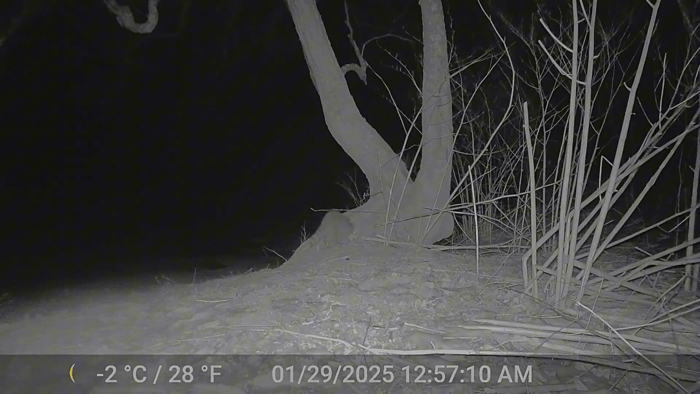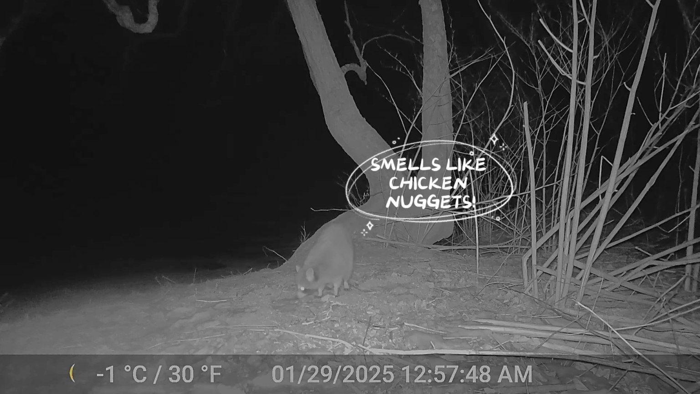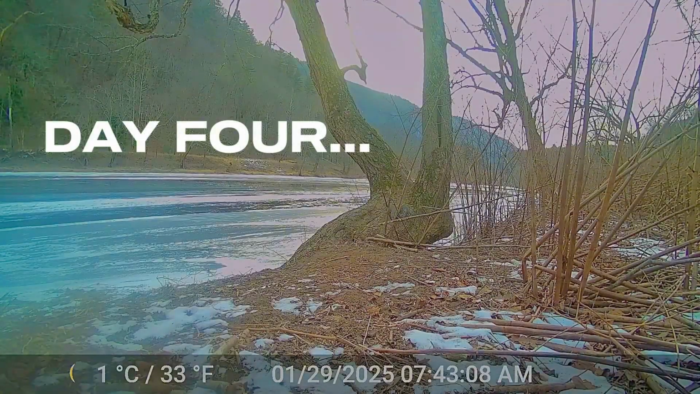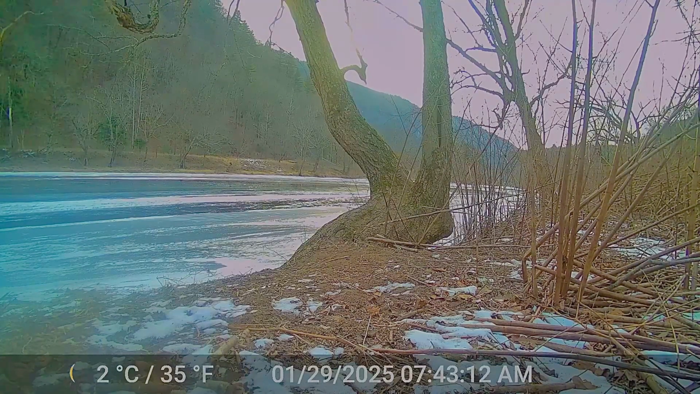Here we've got Mr. Raccoon in, seeing if there's any dino nuggets left for him in the area. I'm gonna guess this squirrel in this clip here has no idea how many predators are in this area, or else he probably would not be hanging out here.